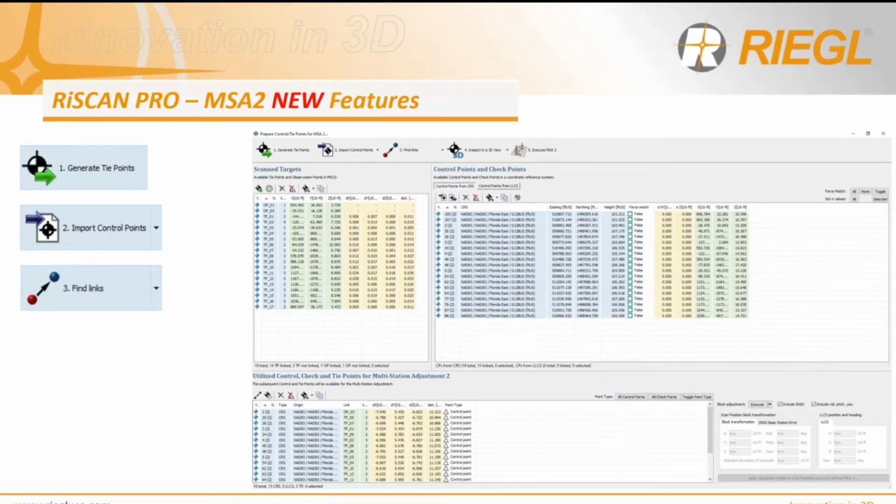And then, of course, you just move on to find links. Down here, you can see I have it all selected as control points all the way towards the right, which is the point type. But you can just click on it, and then it becomes a checkpoint. If you uncheck it, it becomes a control point, which is then used for the registration. And then the checkpoints are not used for the registration.